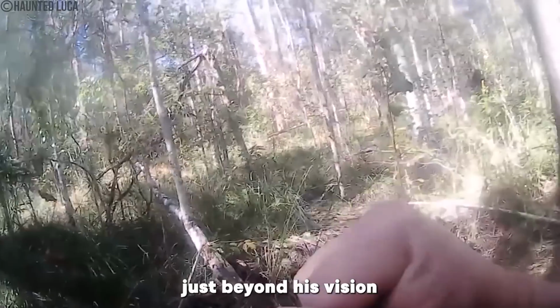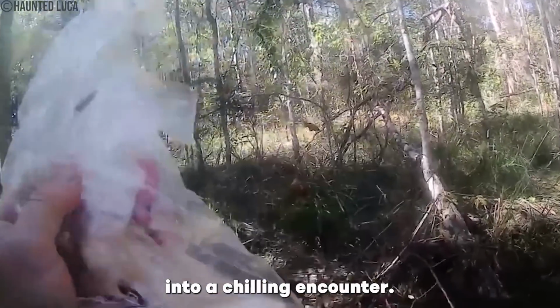The eerie figure lurking just beyond his vision turns the peaceful hike into a chilling encounter.